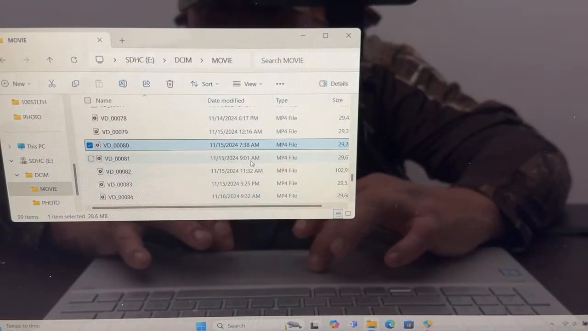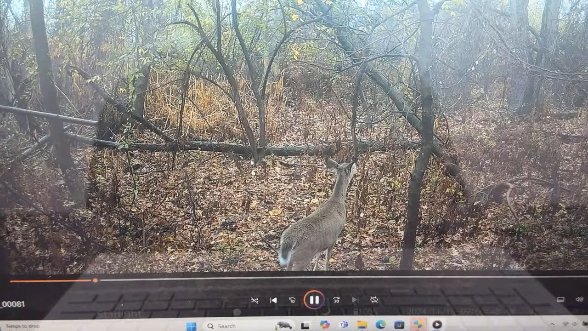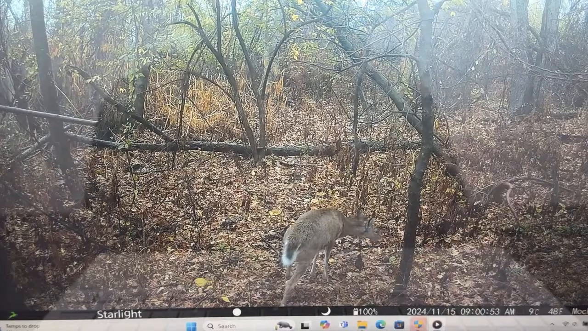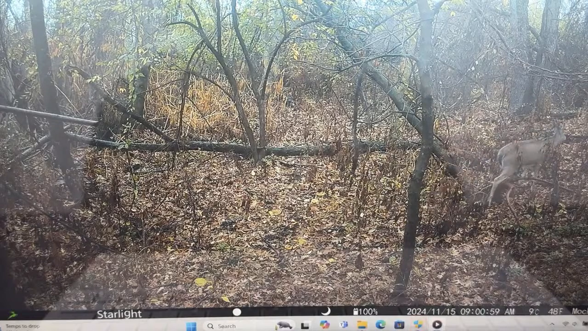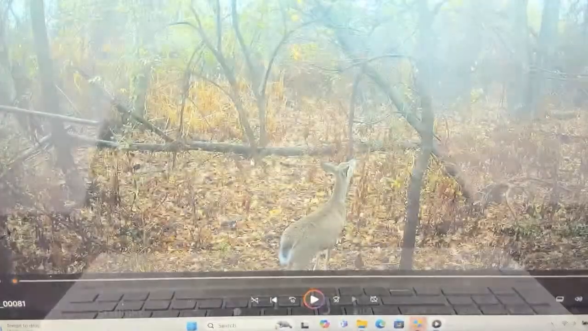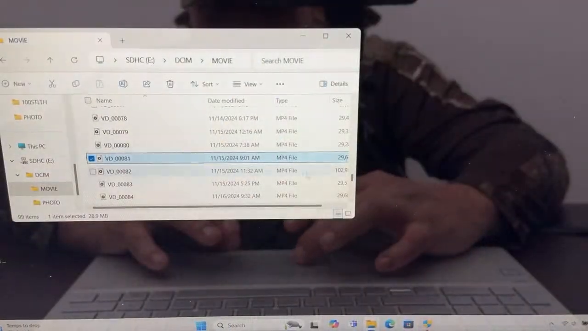This is the 15th at 9 a.m. And there you go. There's a buck at 9 a.m. Or I'm sorry, a doe at 9 a.m. working the licking vine. And if she stays on that path, she will walk right under my tree stand. So she's looking back in that thicket as well, so we'll see what's over there.